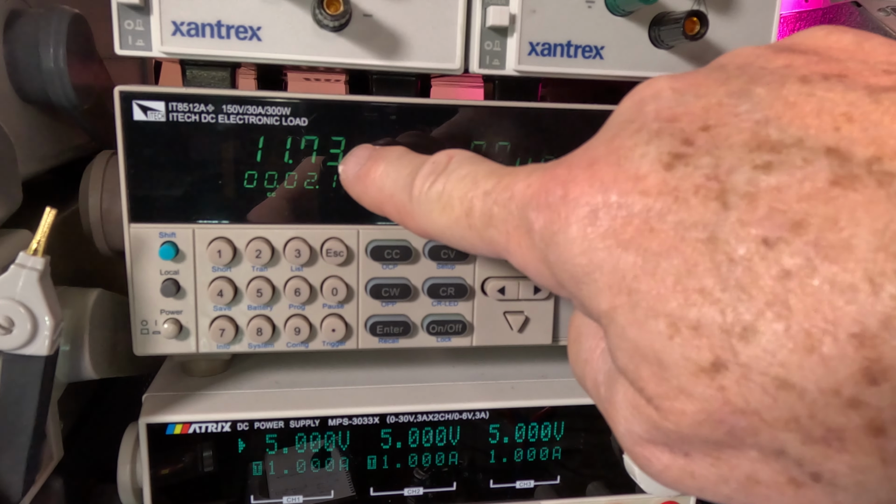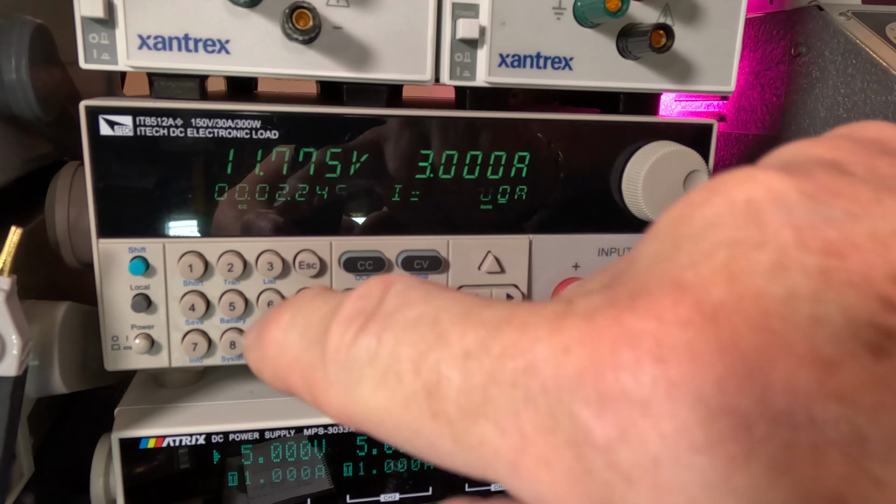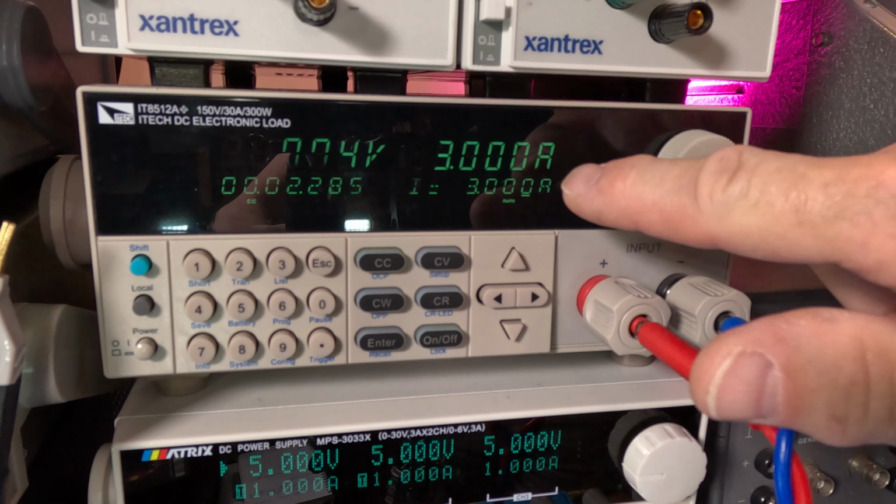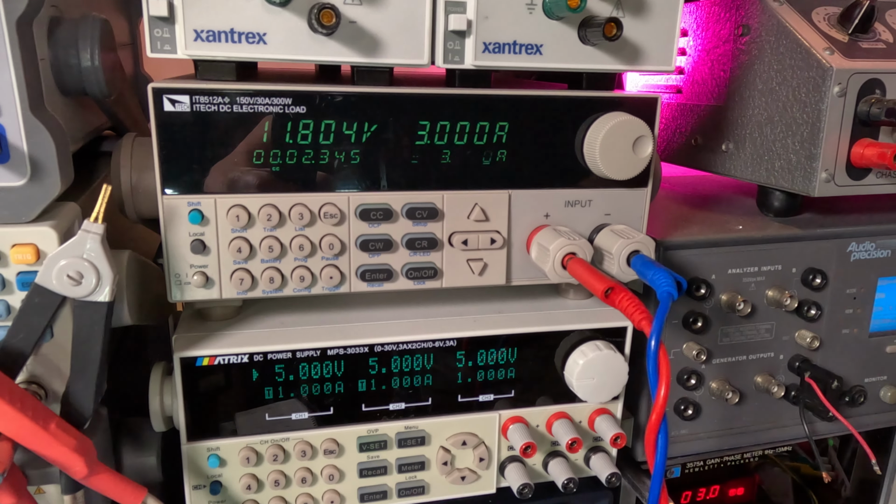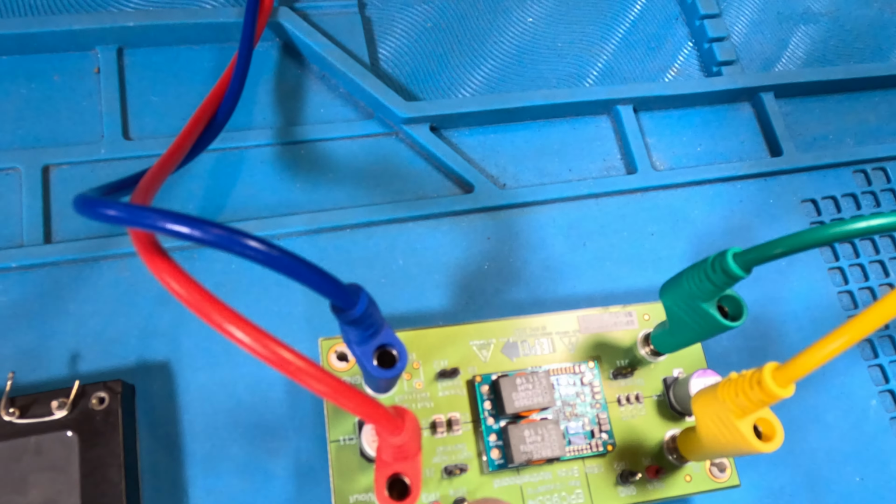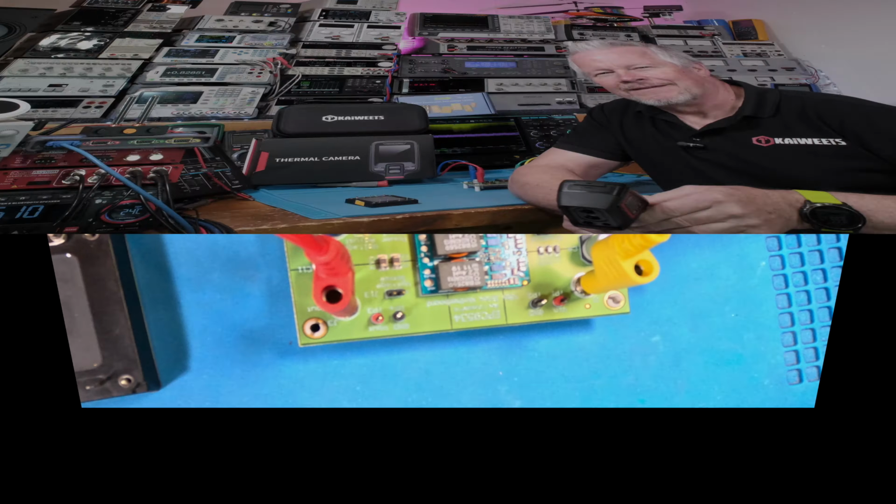Okay, and then up here we have the active load coming from the card. 12 volts going in, 11.8 it says. 3 amps. We're losing some voltage across the leads, and set for 3 amps. So there we go. Red and blue leads leaving it. Yeah, we're just losing a little bit of voltage across the leads.